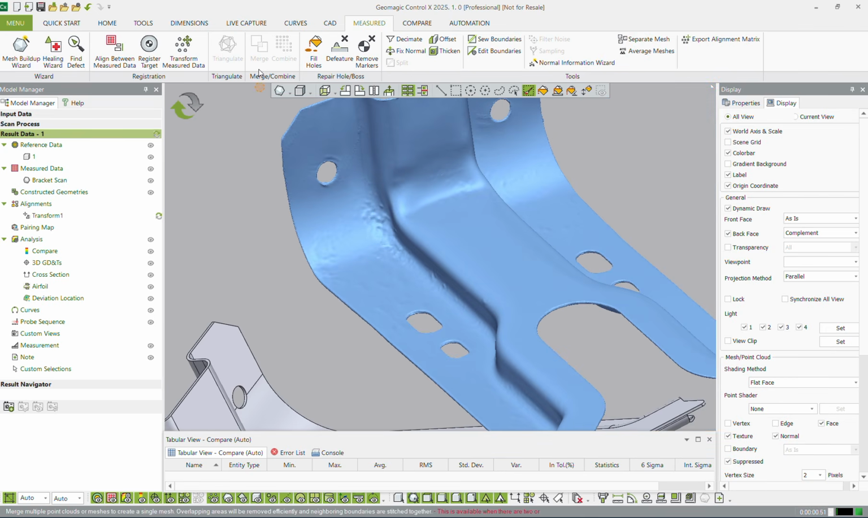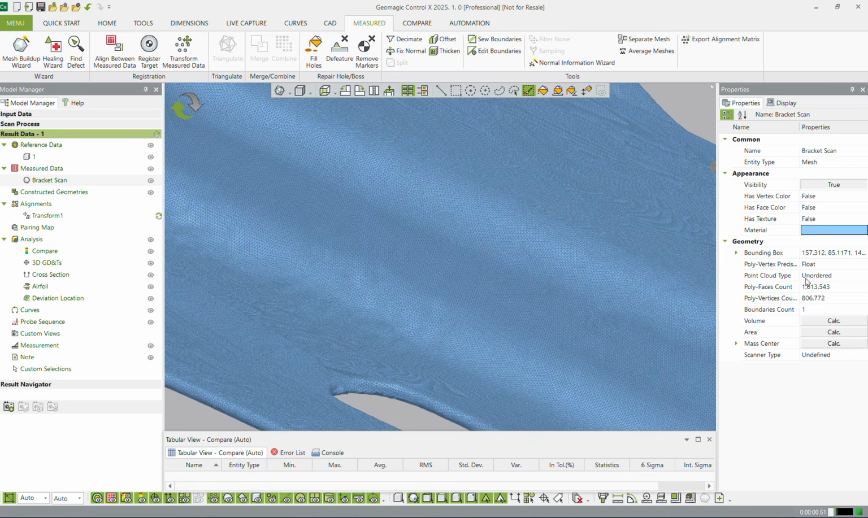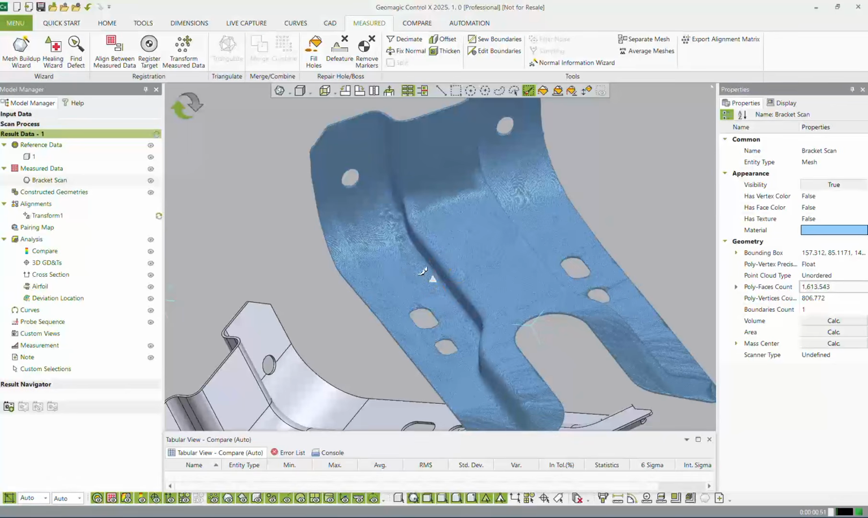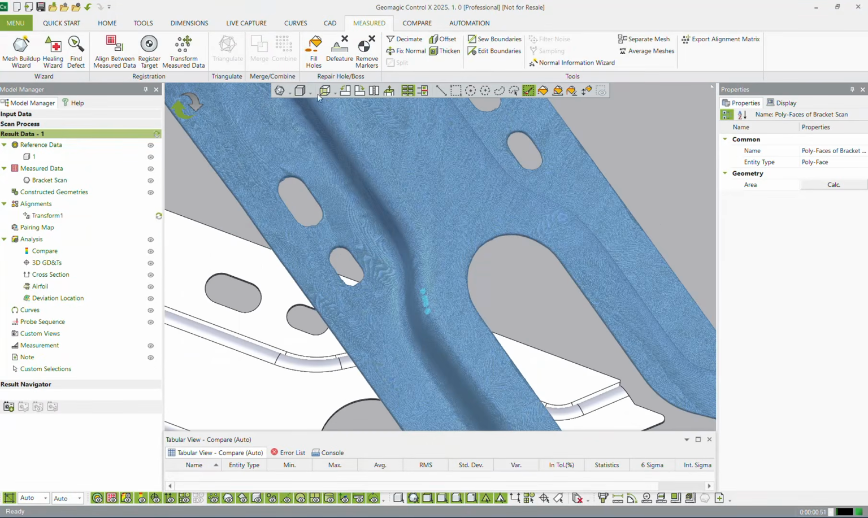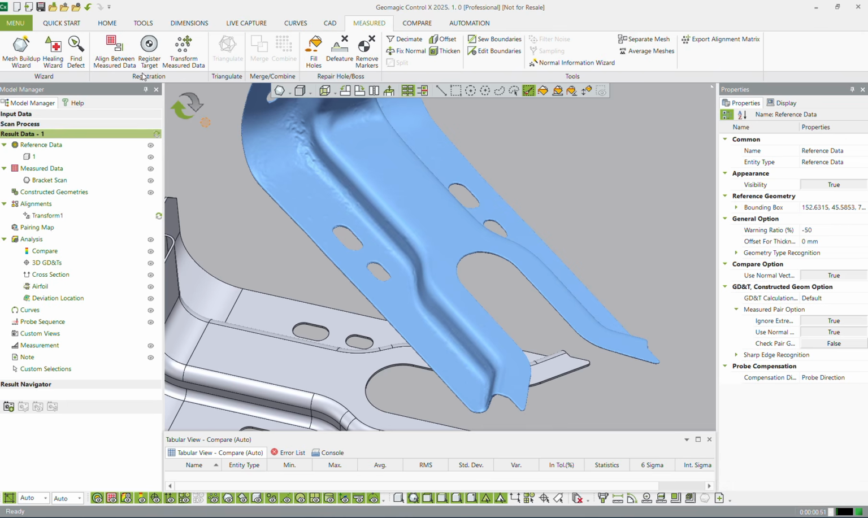Again, in most inspection routines, I'm not going to be doing a lot of editing. I might do a bit of decimating, which is essentially reducing the triangle size. Let's see, how many triangles or polygons do we have? Come to my properties. We have 1.6 million triangles. Is that too many? No, it's probably about the right number. If I wanted to, though, I could always decimate it. But again, I'm pretty happy with what we've got, so I'm just going to leave it as is.